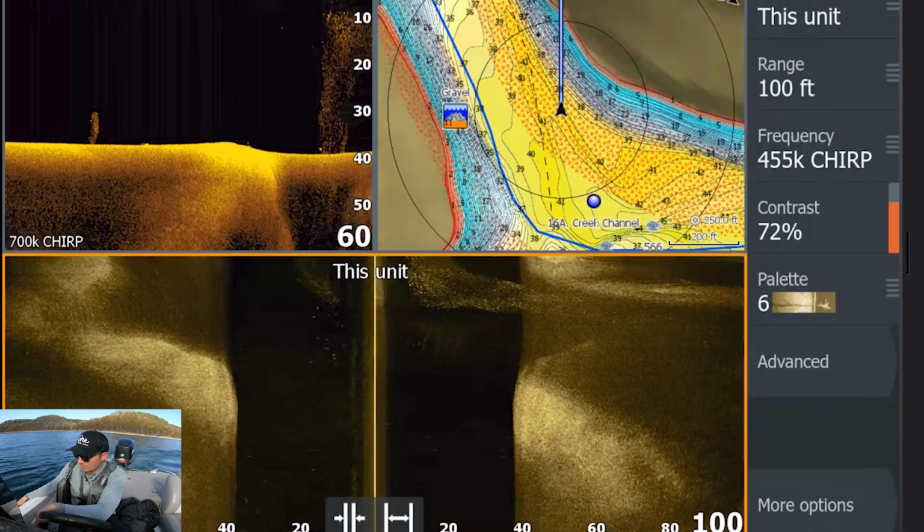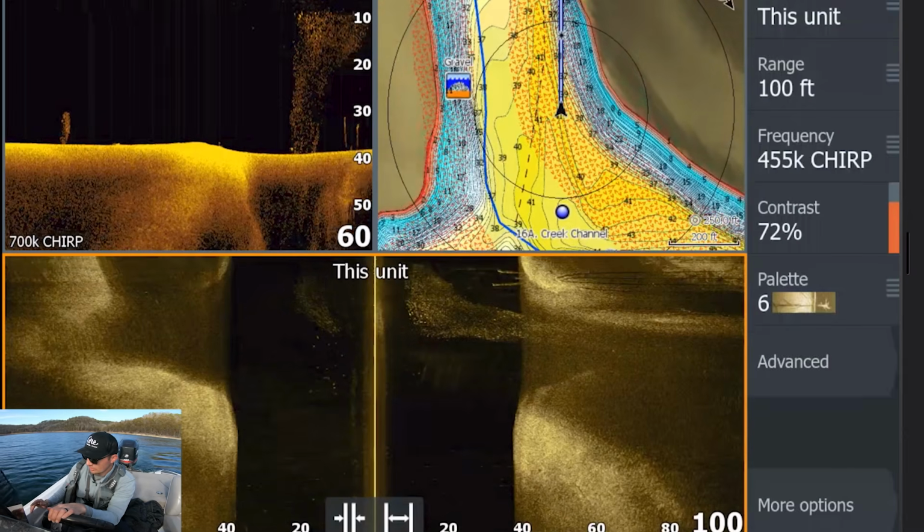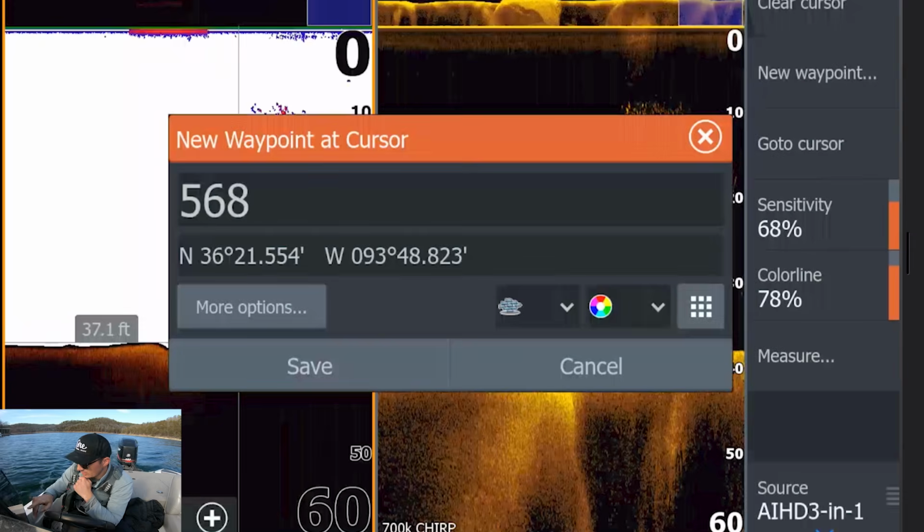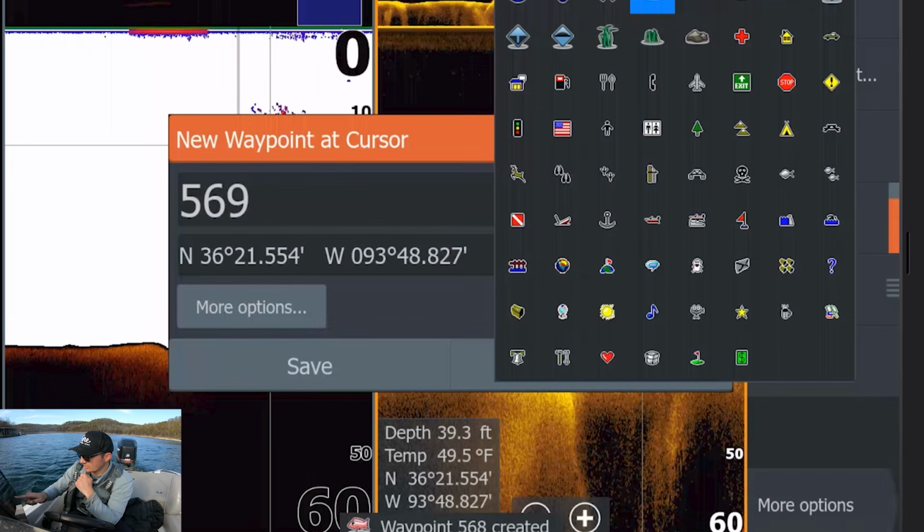Look at this. Boom. Bunch of shad. Looks like there may even be a fish down there on the bottom. Yeah, there's a fish on the bottom right here. I'm going to mark this with a fish icon and shad. So there's a bunch of shad in this area.